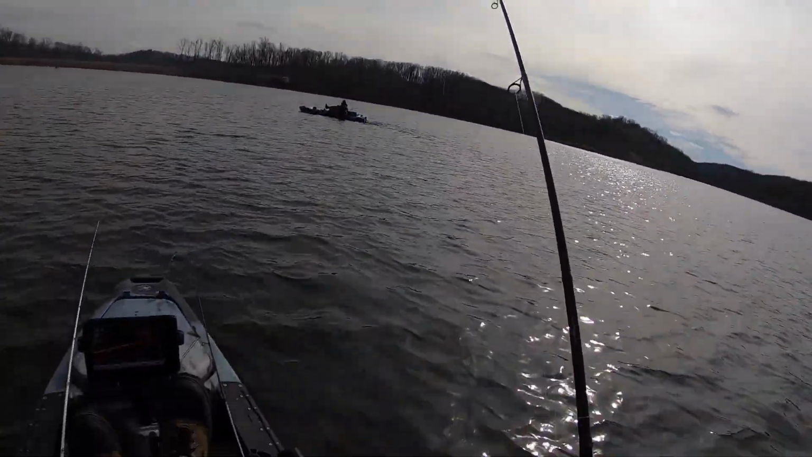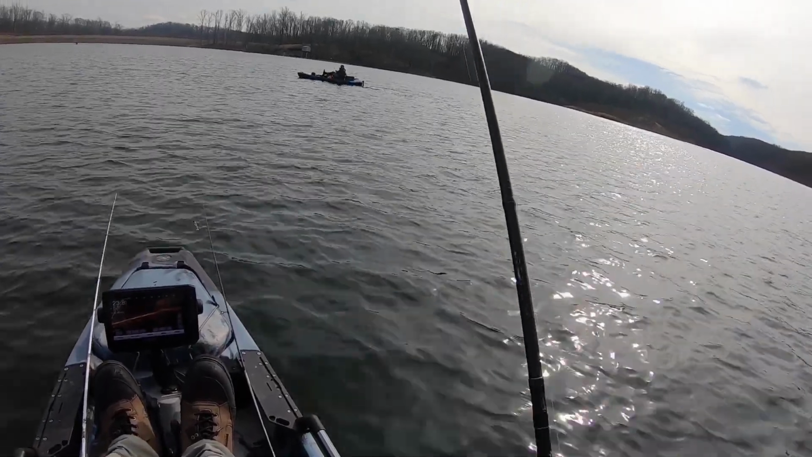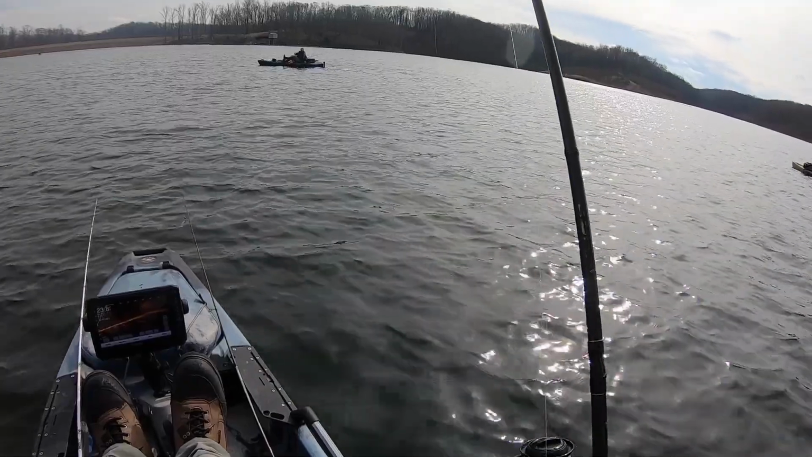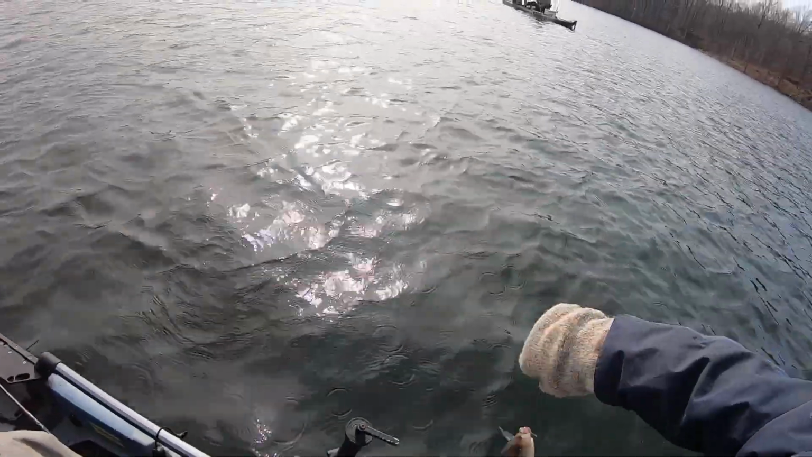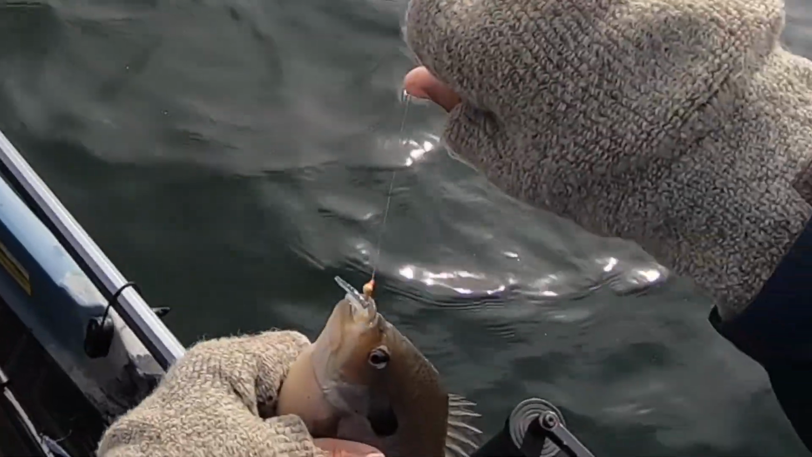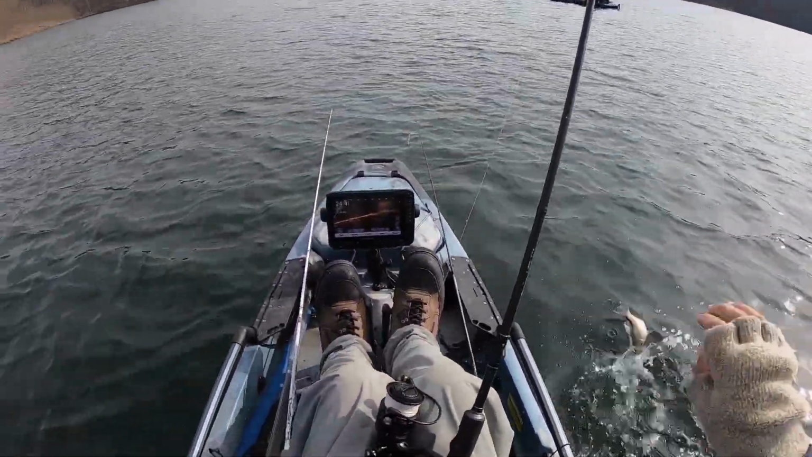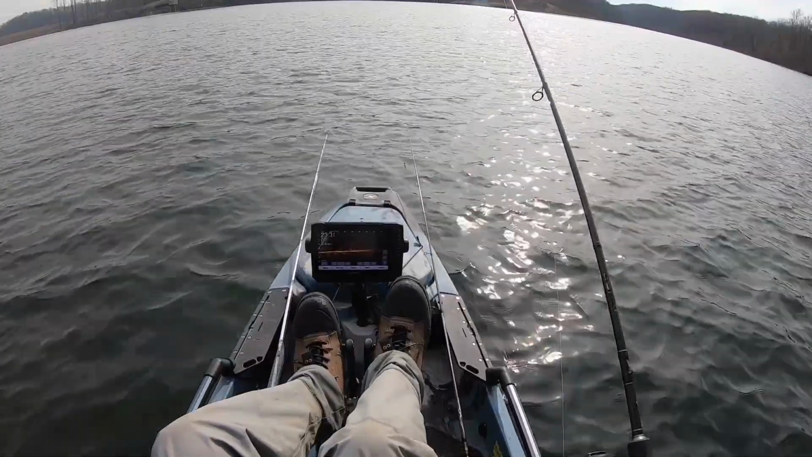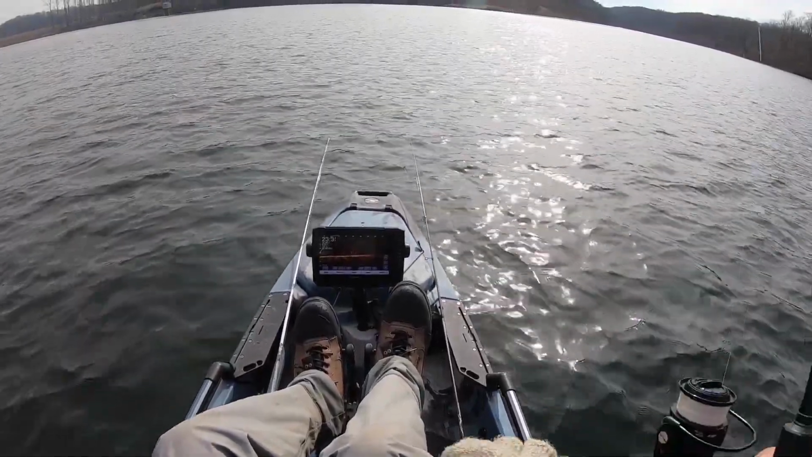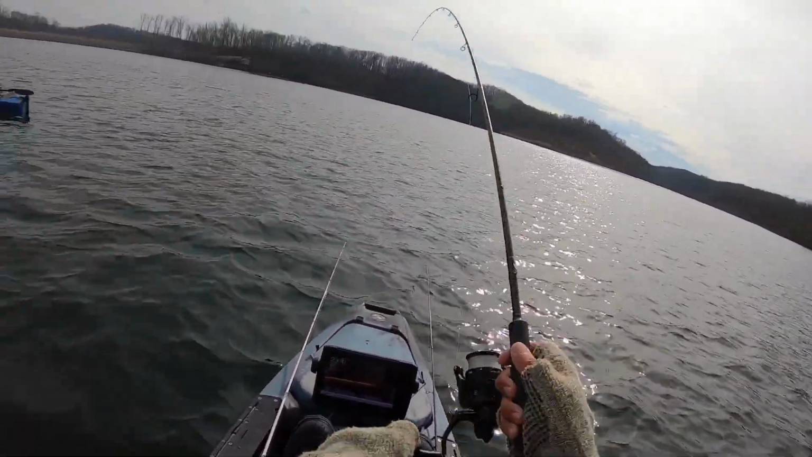Uh-oh. This feels different. Probably because it's a bluegill. Yep. It's a big bluegill though. That might be what's on the bottom right here, because I'm only in 25 now. It's funny saying only 25. Oh, I think these are big bluegills.